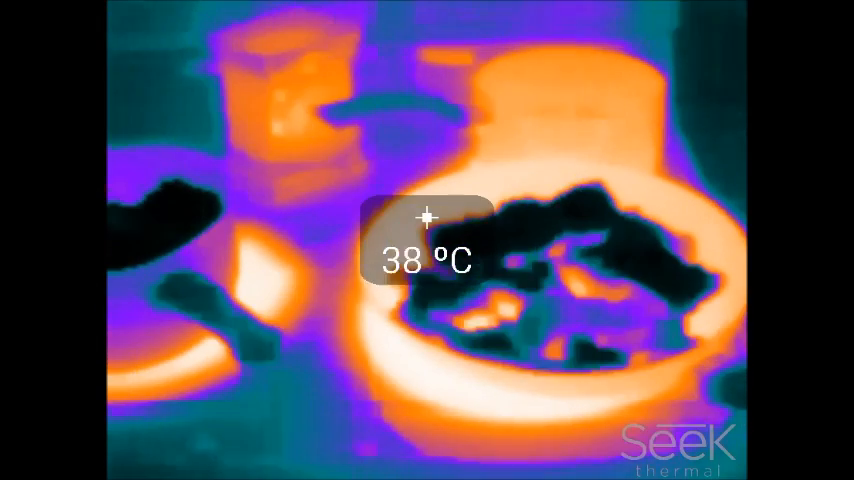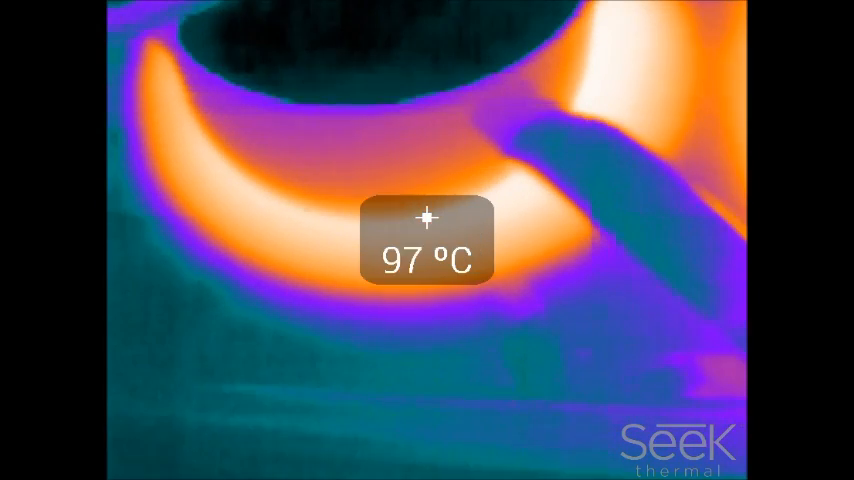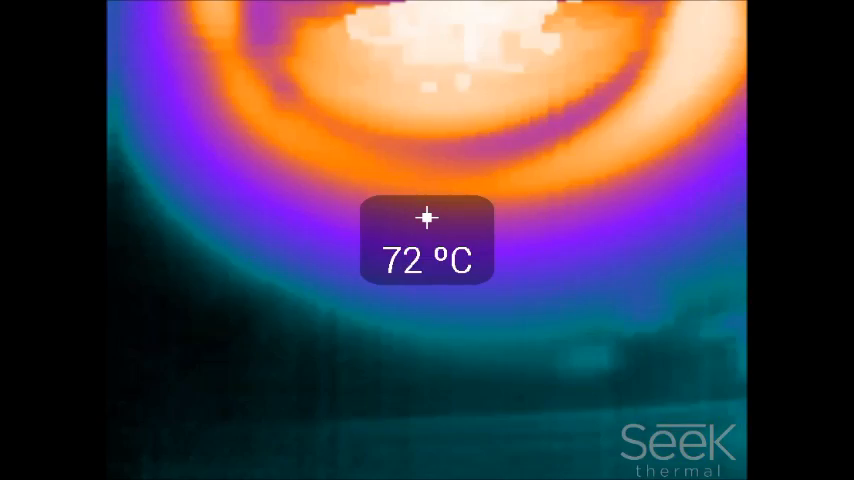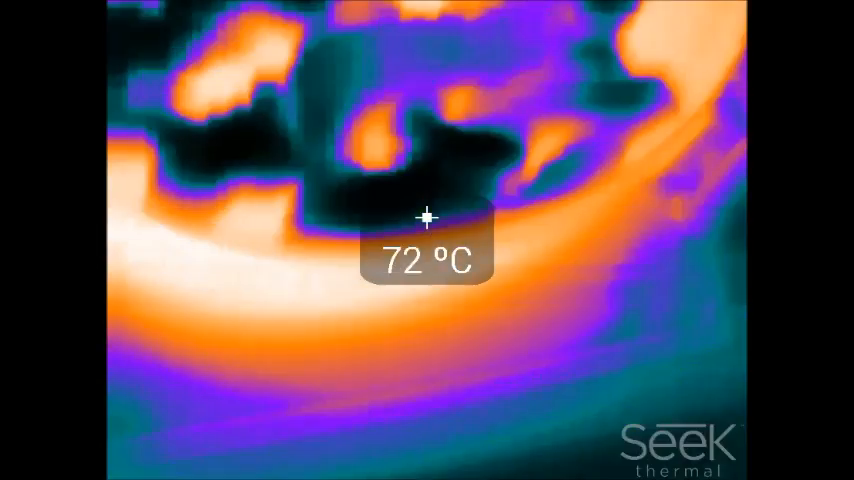So here's some foods being cooked, and you can see the temperature rating. Seek claims it can go up to, I can't remember if it's 400 degrees Celsius, minus 40 and 400 degrees Celsius. So very hot. It definitely can detect into the very hot ranges.